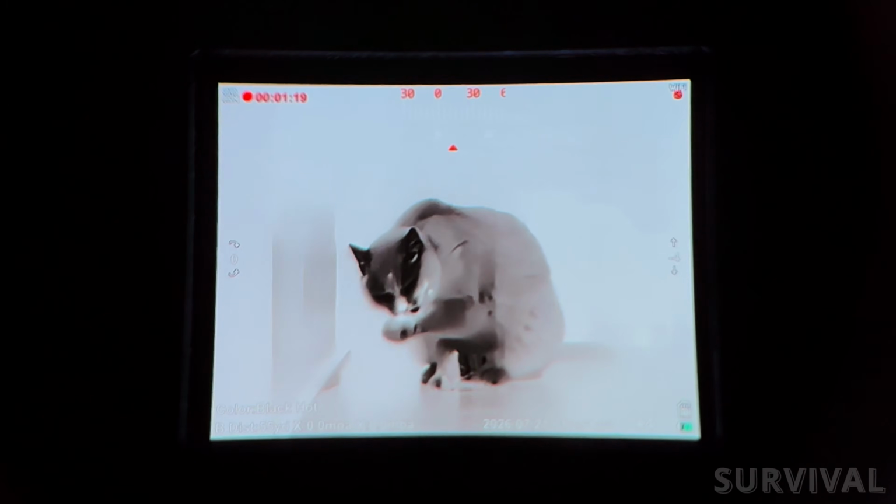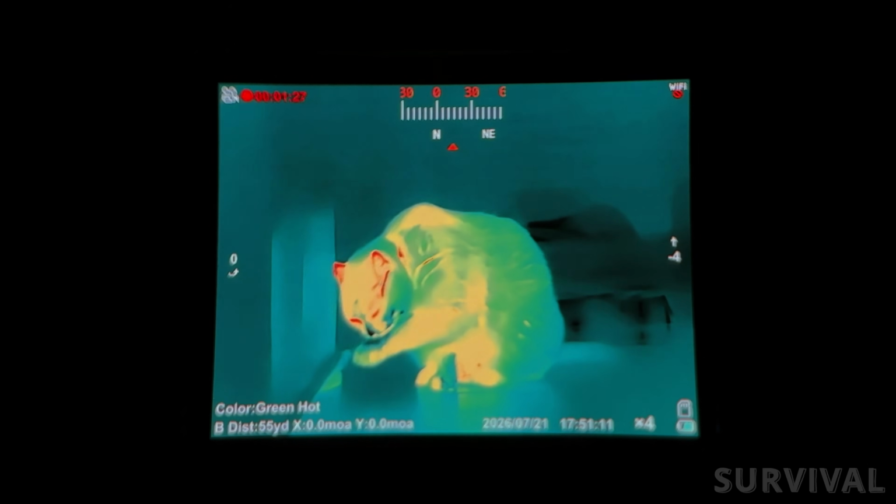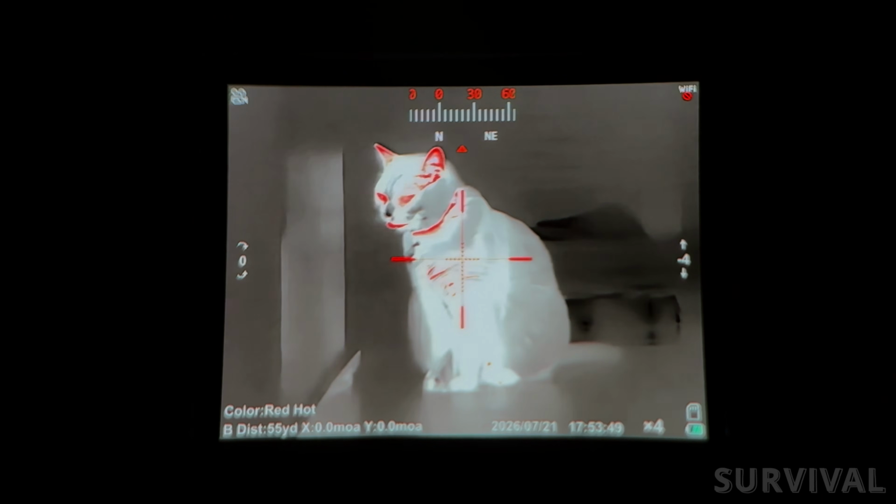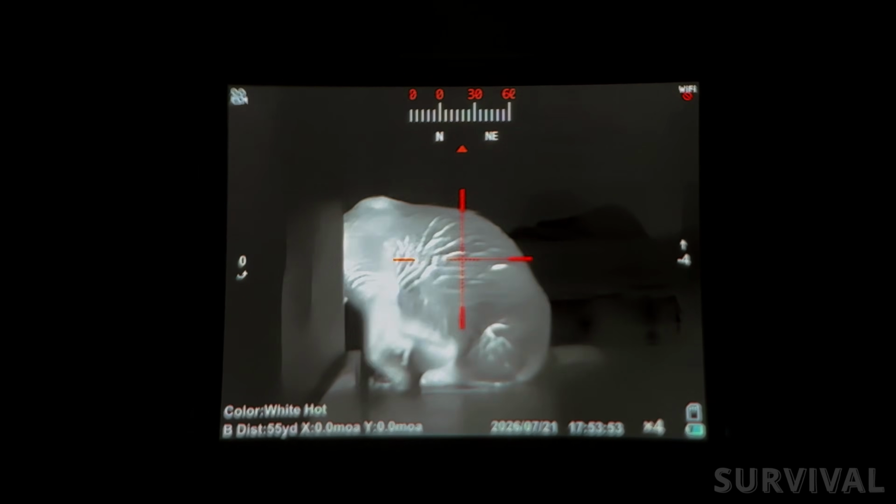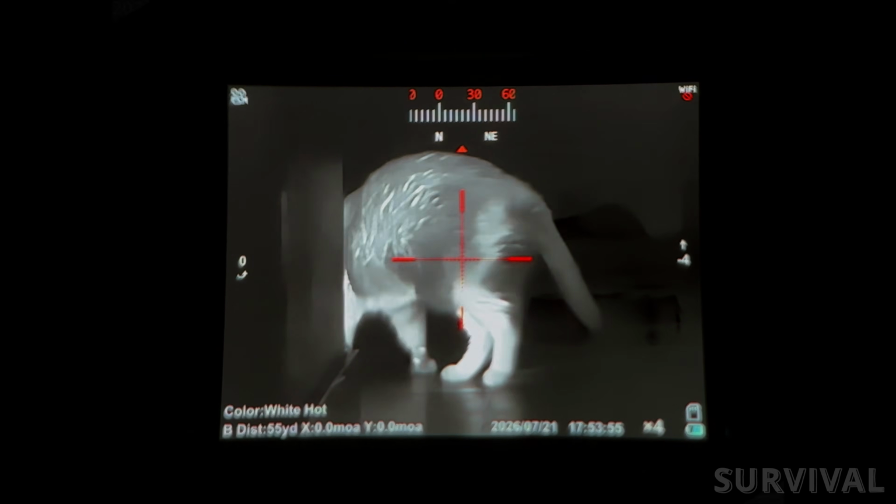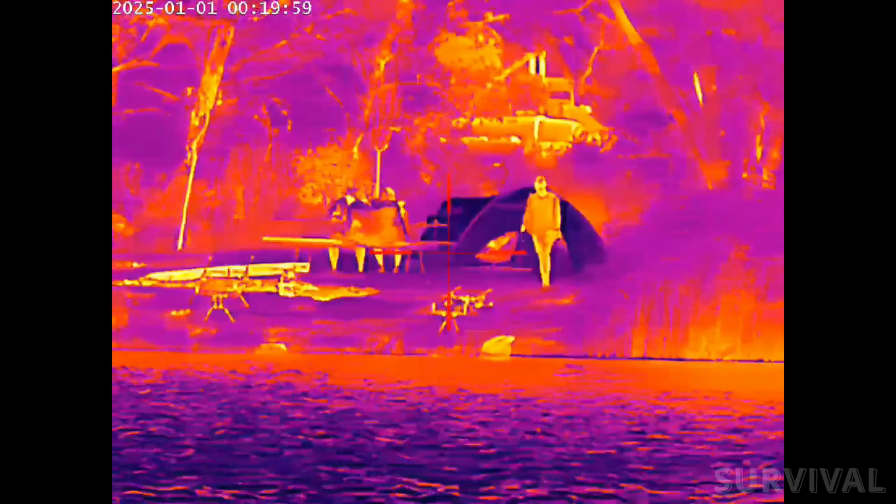Now for the screen. The thermal image is displayed on a 1024 by 768 OLED screen, giving the picture plenty of sharpness despite the sensor's modest resolution. Combined with GOYOJO's image processing, the display produces crisp outlines and solid contrast that many reviewers found impressive considering the price category. Alright, let's head outside and see what the GRL335 can really do.